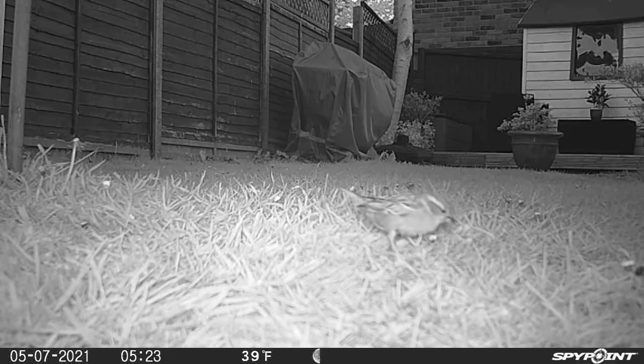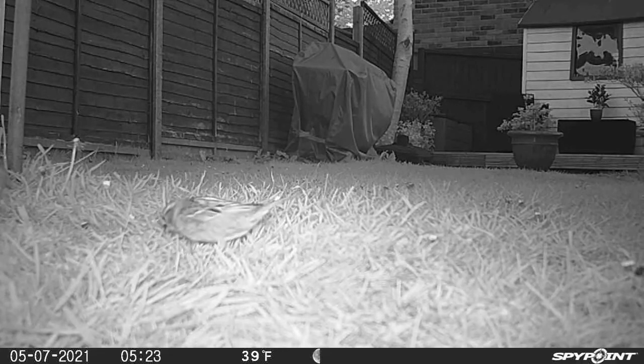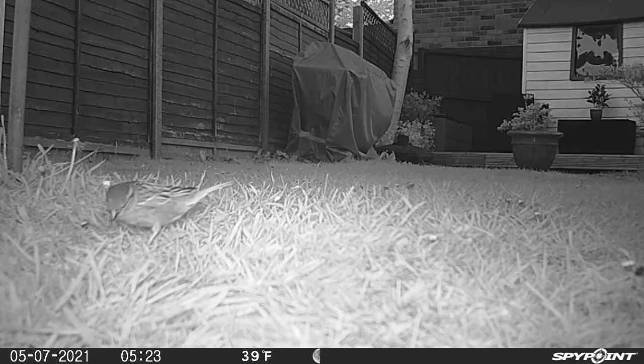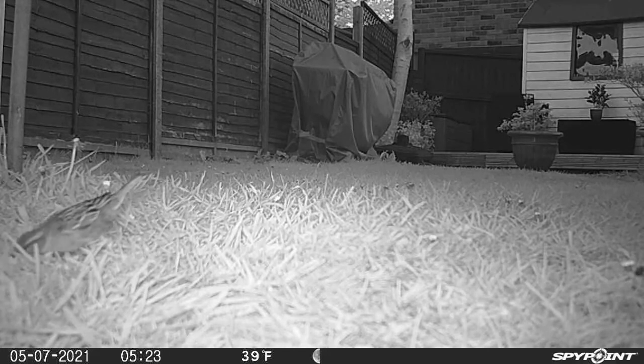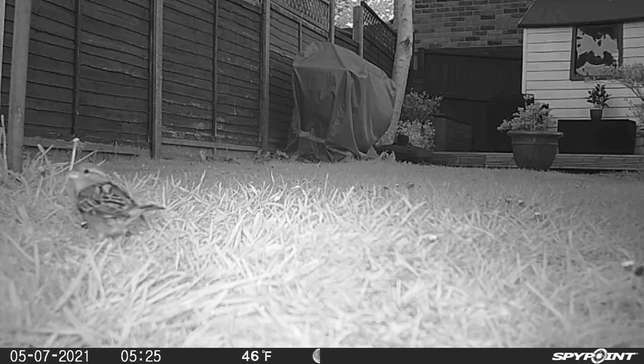From 25 past 5, it's starting to get a little bit lighter now. You can see the house sparrows are back feeding and various other birds. I did have another hour or so of ground birds feeding, but you've seen all that, so I'm not going to continue with that. But that was night 2. I'll try positioning it in a different place tonight and see if we can get something different.